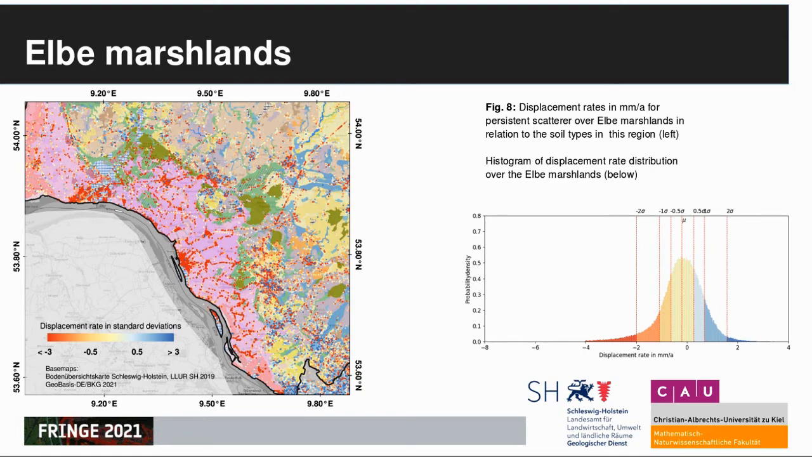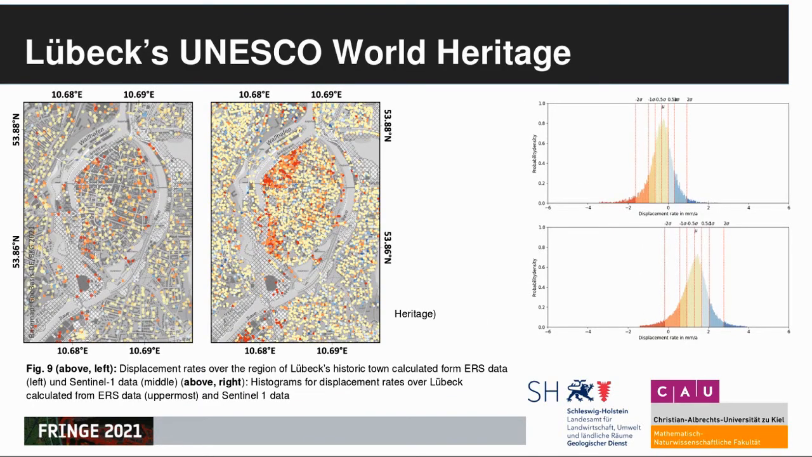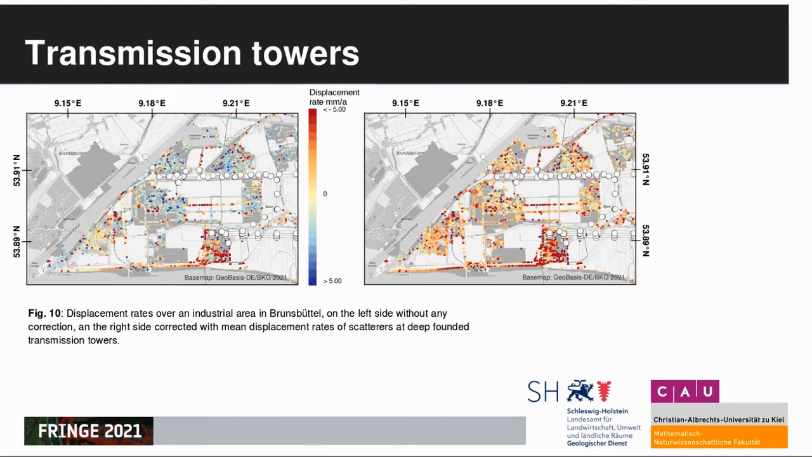An example of a smaller structure we found is a line of strong subsidence along the edges of Lübeck's Old Town. This line almost perfectly traces a region of anthropogenic fill over peat. And you perhaps want to take notice of the fact that even though there's still a shift between ERS values and Sentinel data, both distributions nearly show the same shape. This is a phenomenon we often experience, and it helps us to compare data from different sources.